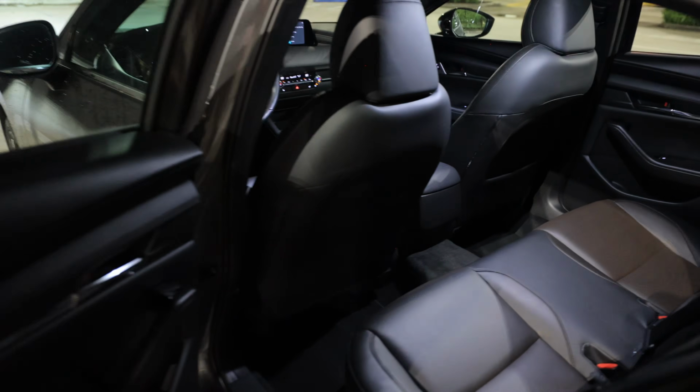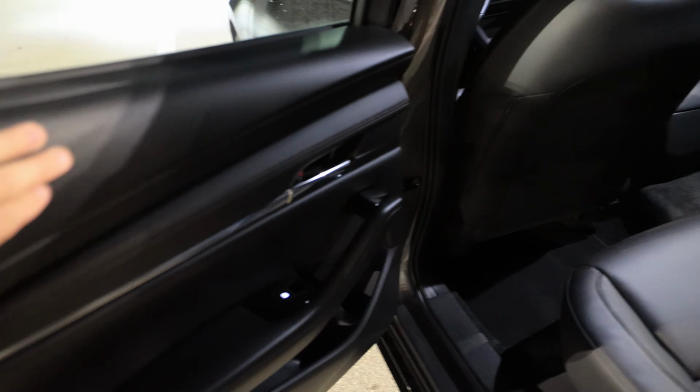All right, well, this is going to be a tight fit back here, but the premium materials on the door is quite impressive.